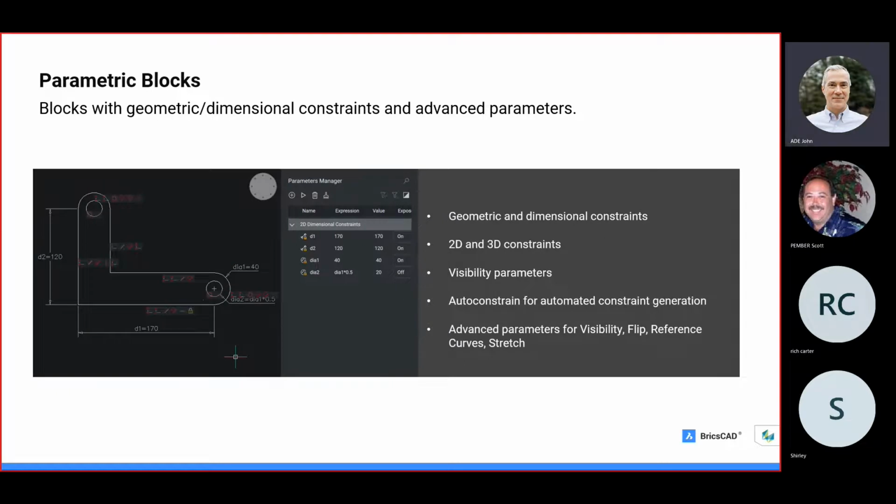And parametric blocks are blocks which contain not only geometry, but also contain metadata in the form of geometric and dimensional constraints and even visibility controls. And we have some additional ones like flip controls and so on. Using this metadata, a single block can represent different sizes and visibility options. This is kind of our answer to dynamic blocks. Even though we can support dynamic blocks, we cannot create them, nor can we edit them. So parametric blocks take over at that point.